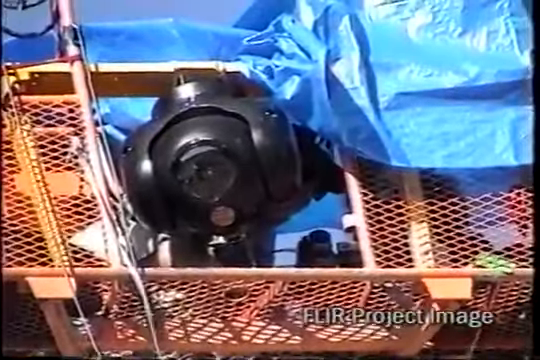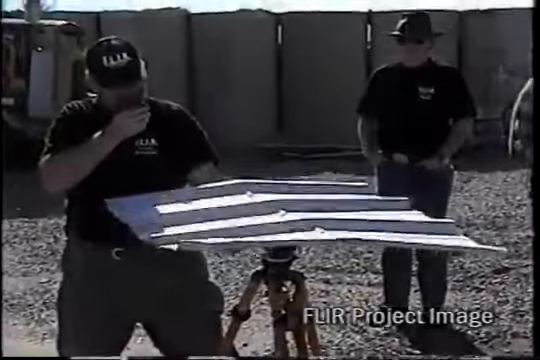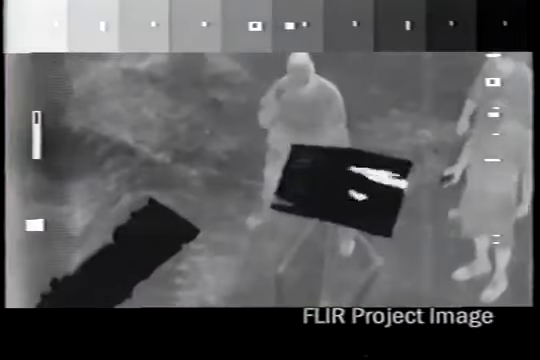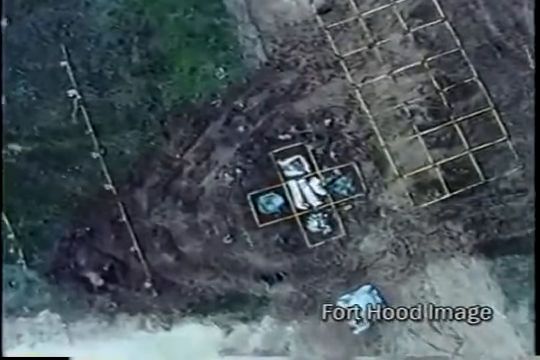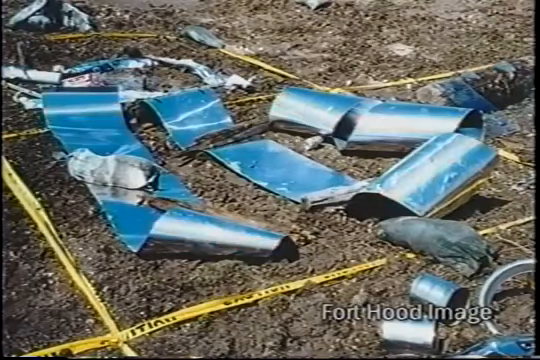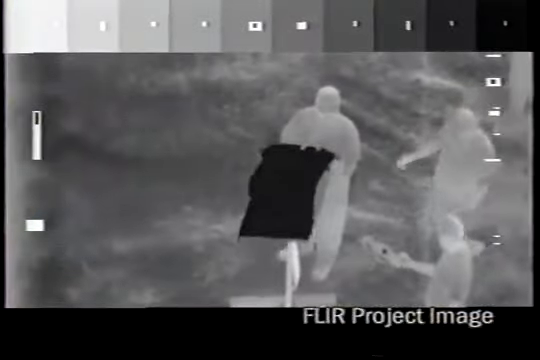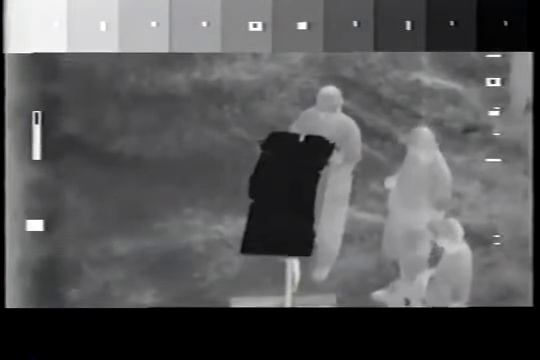FLIR project tests confirmed these negative Fort Hood results. For example, a rocking, wavy aluminum target did not generate long, thin infrared signatures. Moving, shiny shed roofing material produced only short, segmented infrared signatures. However, the Fort Hood recreation did show that curved surfaces can generate long, thin flashes. FLIR project tests confirmed this finding. A rolled aluminum target created long flashes. When tilted and rotated, it produced signatures roughly like those generated by the Fort Hood targets.